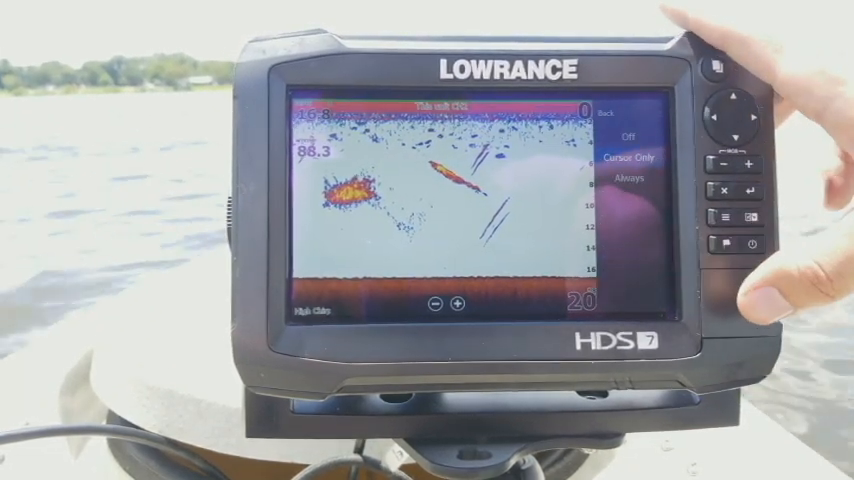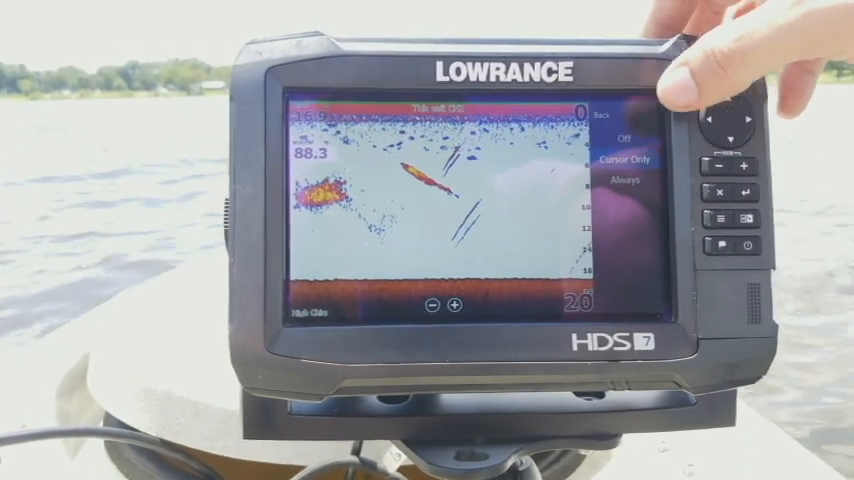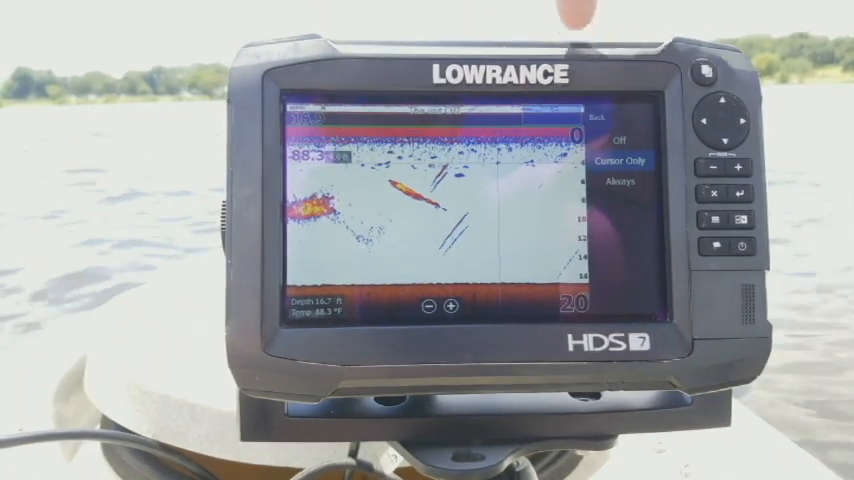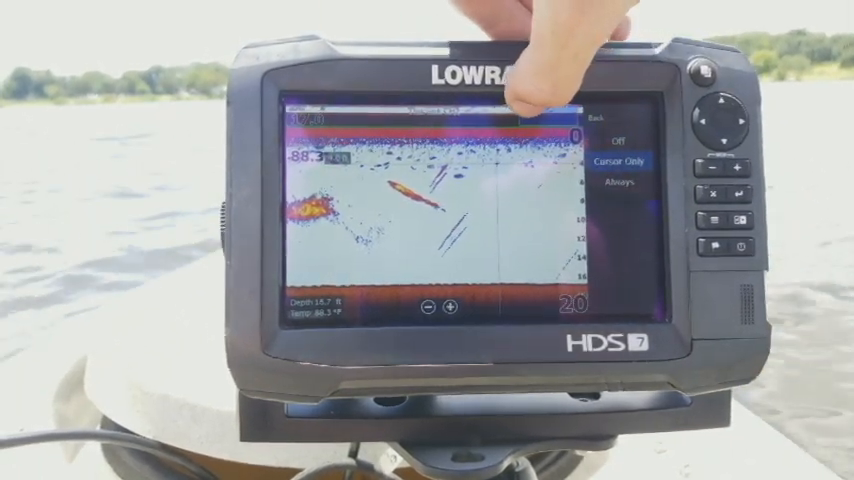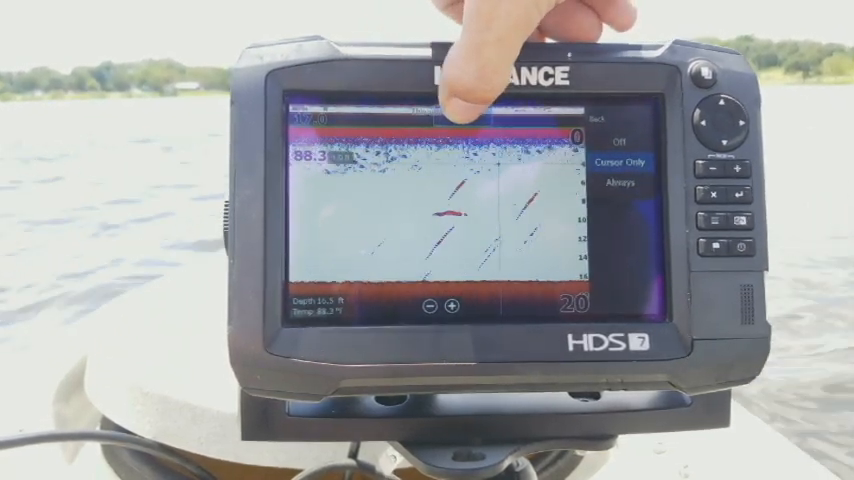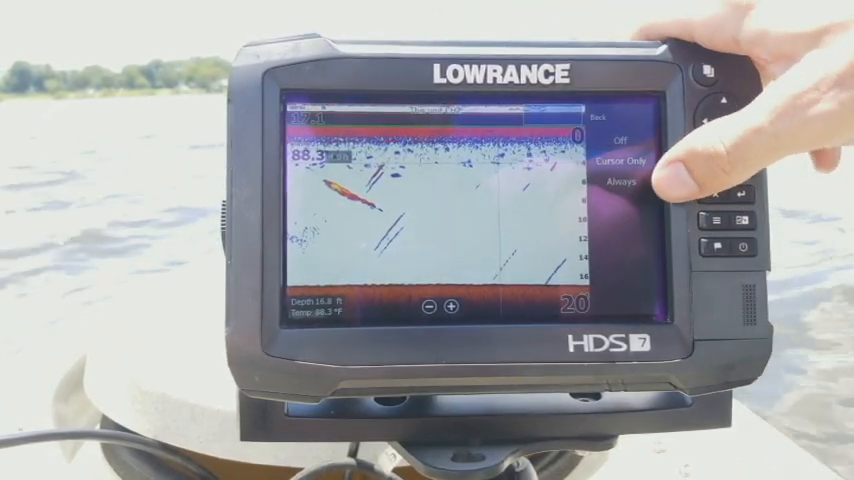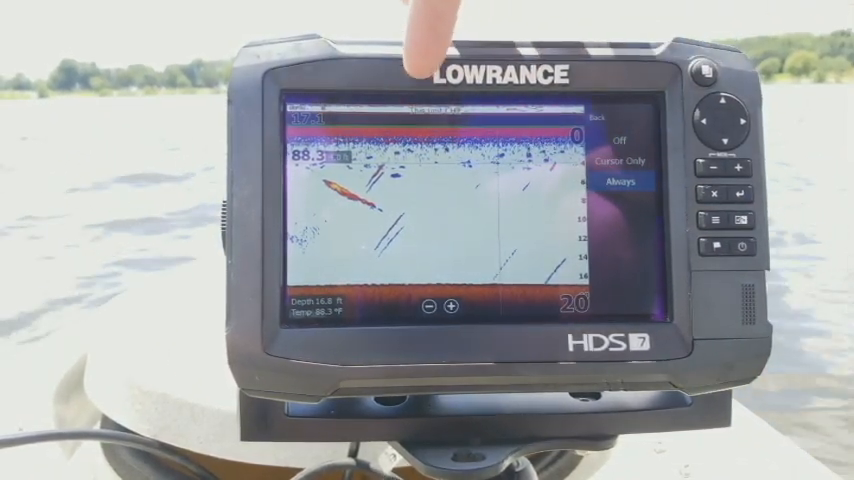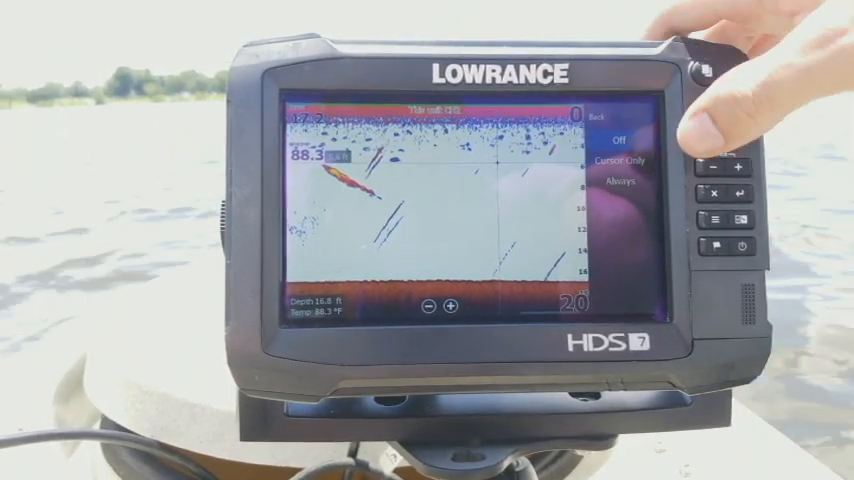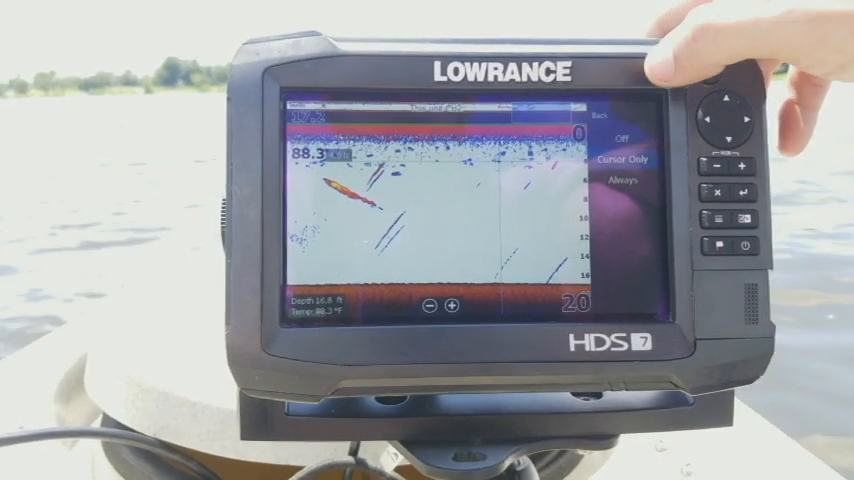Now we have our cursor mode here, where it's going to default to cursor only. So what happens is if I tap on my screen, it brings up this bar across the top here. And what I can do is I can grab it and I can drag it side to side to view previous points on my sonar that I had already passed over. Now, it gives you the option to be able to select always, where it always leaves that on your screen, or you can set it to where it's always off. But I prefer cursor only because sometimes I do like going back and viewing that.